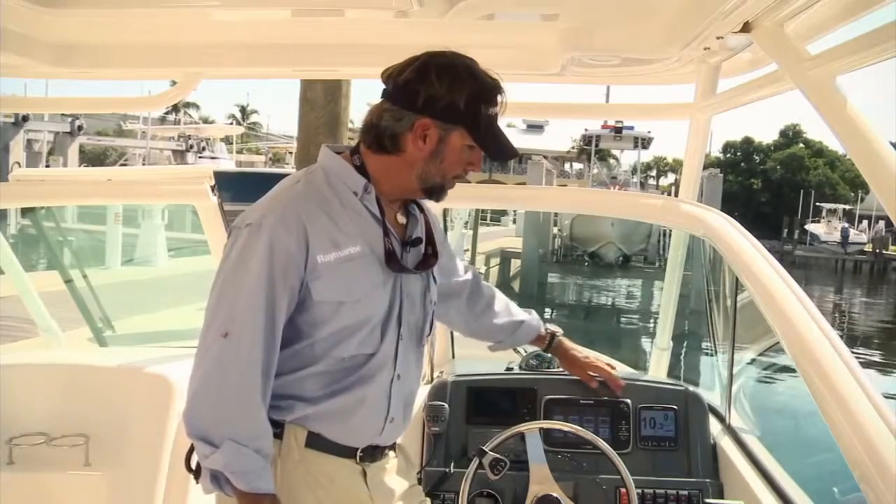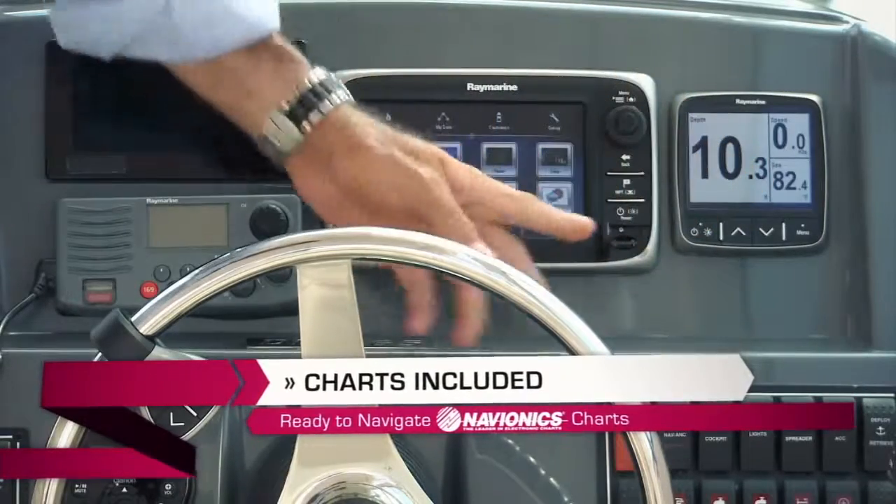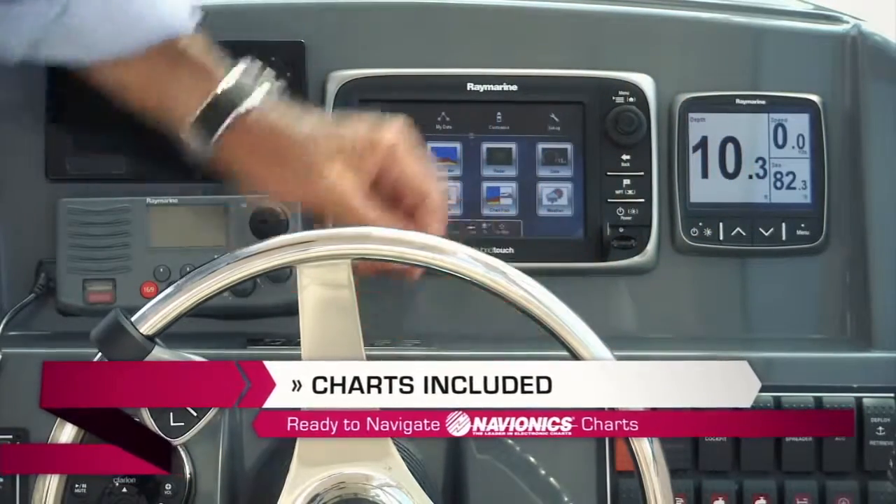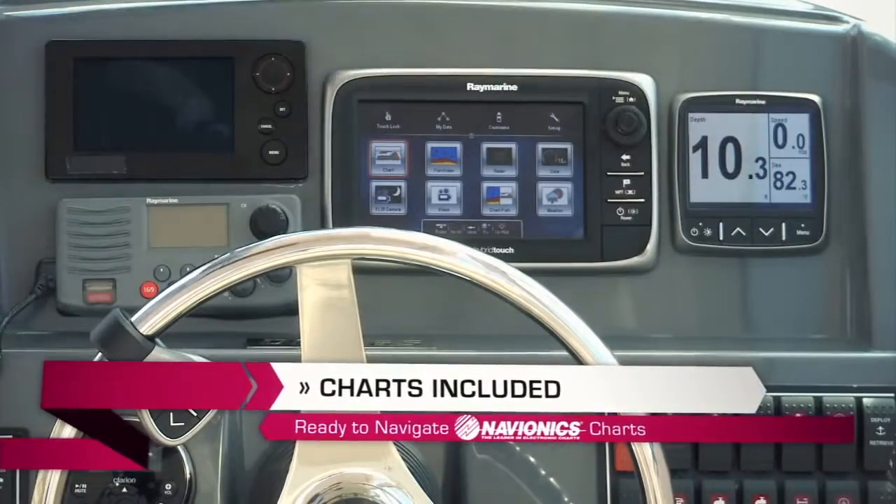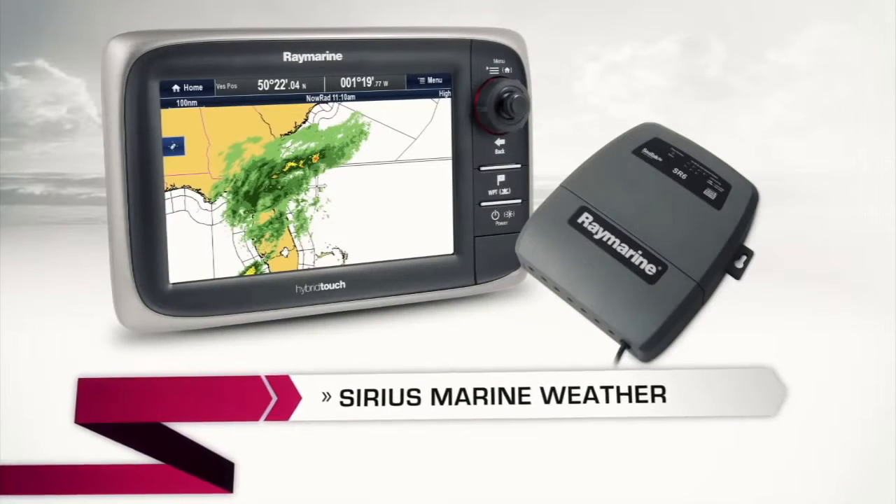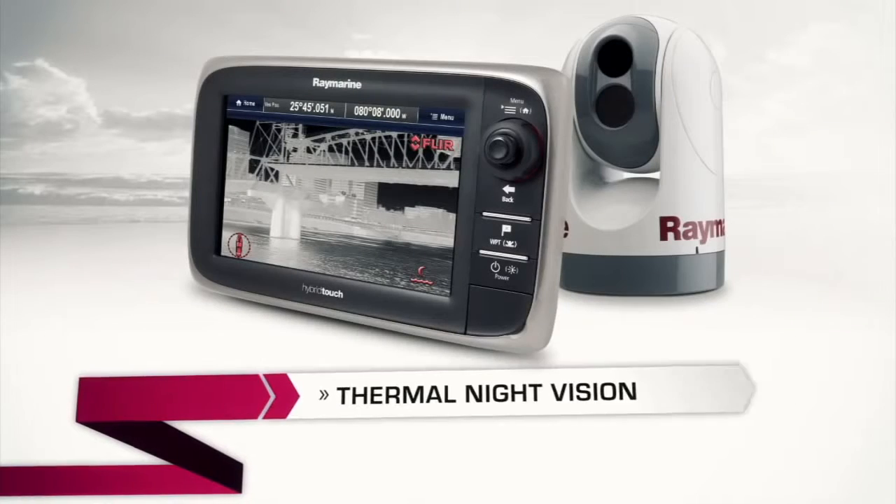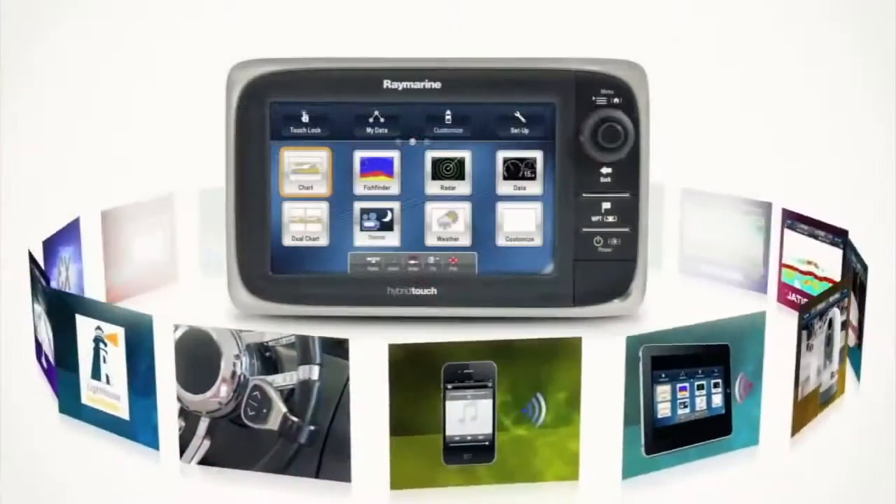It also has a GPS sensor built right into the unit. No external antenna is needed. You can purchase with your E7 a preloaded Navionics micro SD card with easy-to-use navigation charts. The beauty of the E7 is that you can keep it simple with just a standard fish chart display, or expand it and add radar, weather, additional displays, or even thermal night vision, and a whole lot more.